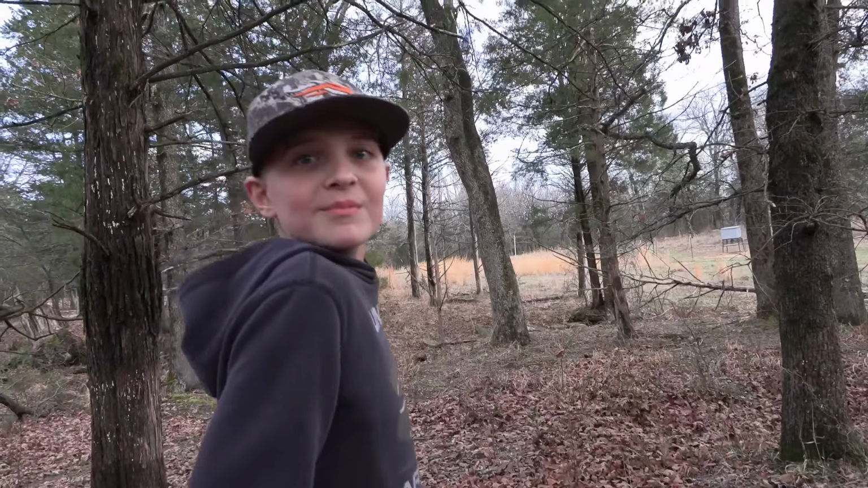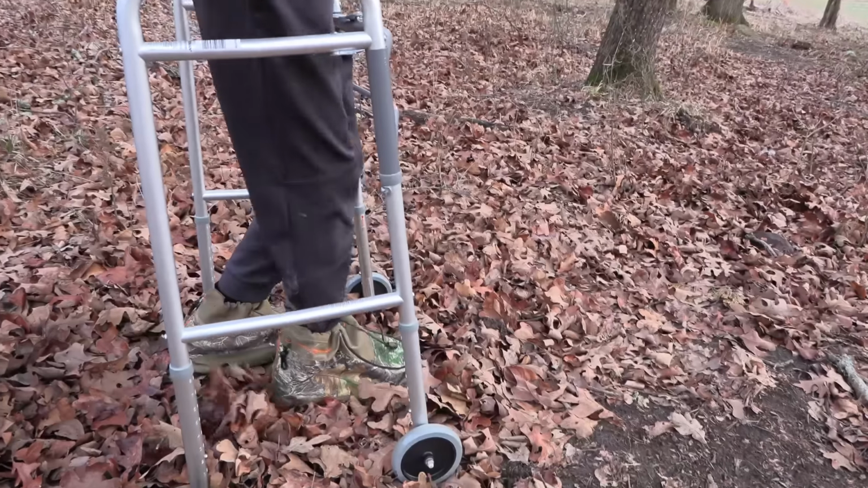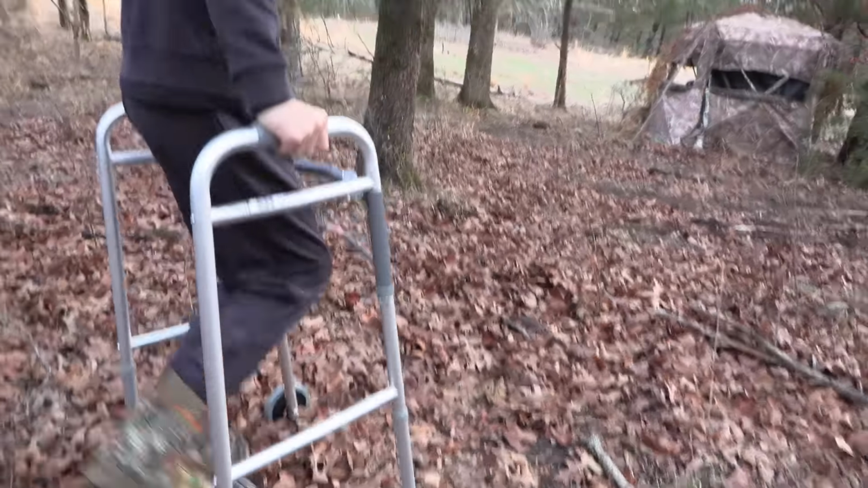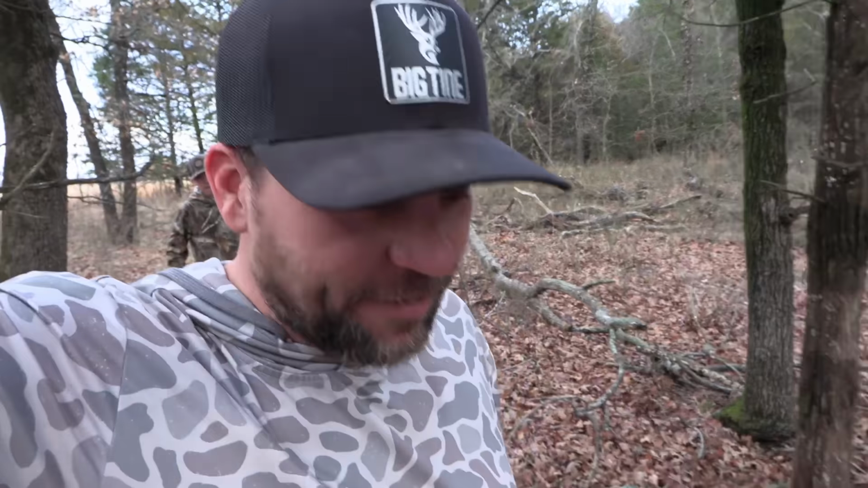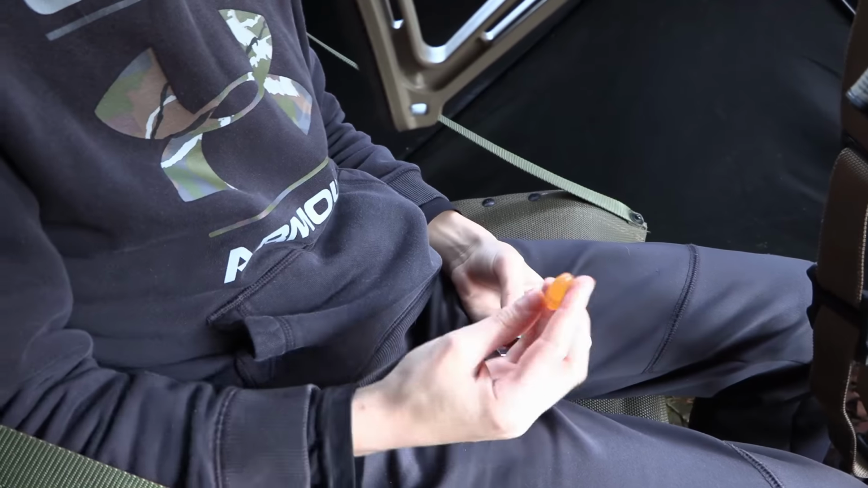That's dedication, buddy. What? That's dedication. My man is coming off of a fresh leg break, but he ain't letting it stop him. Going in after some pigs this afternoon. He's making his way to the blind slowly but surely. A few moments later. Snack shack. Old crippled little Mo got in.